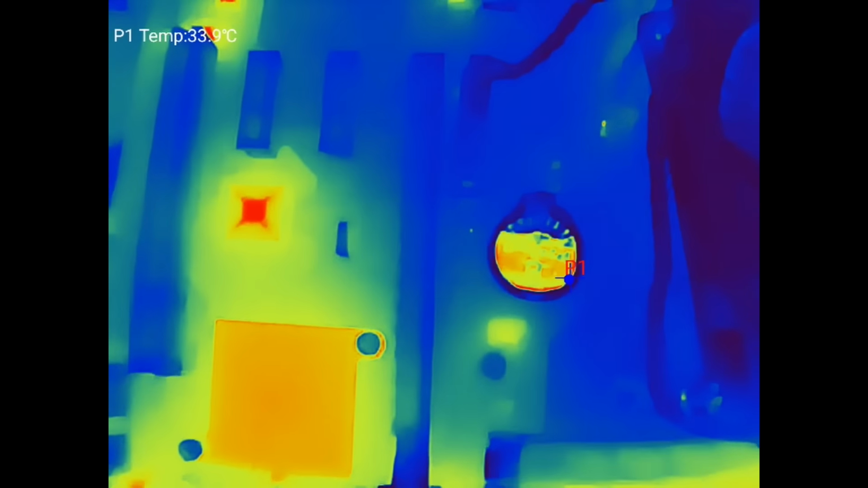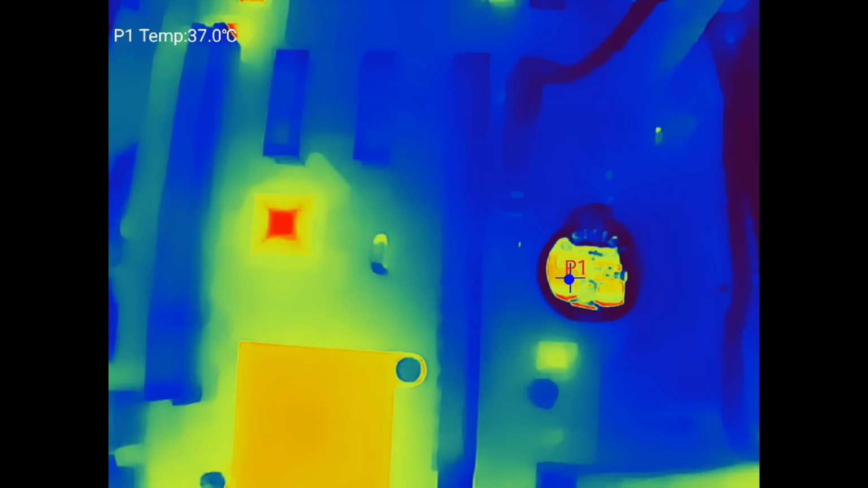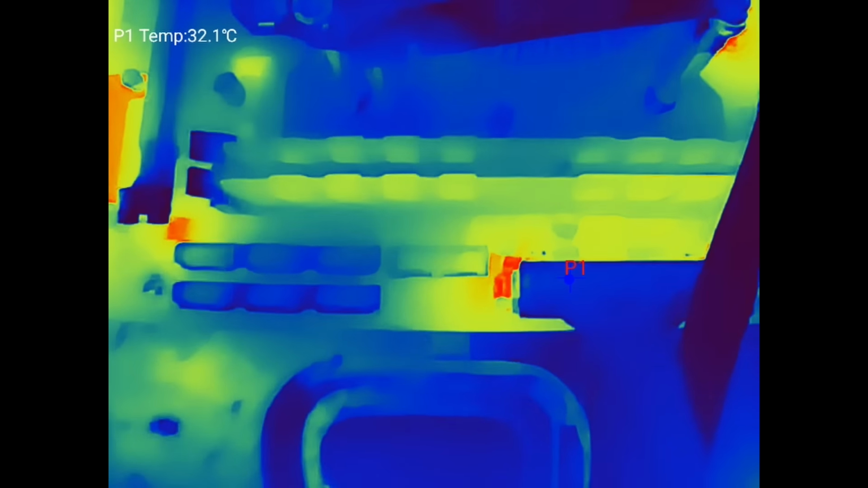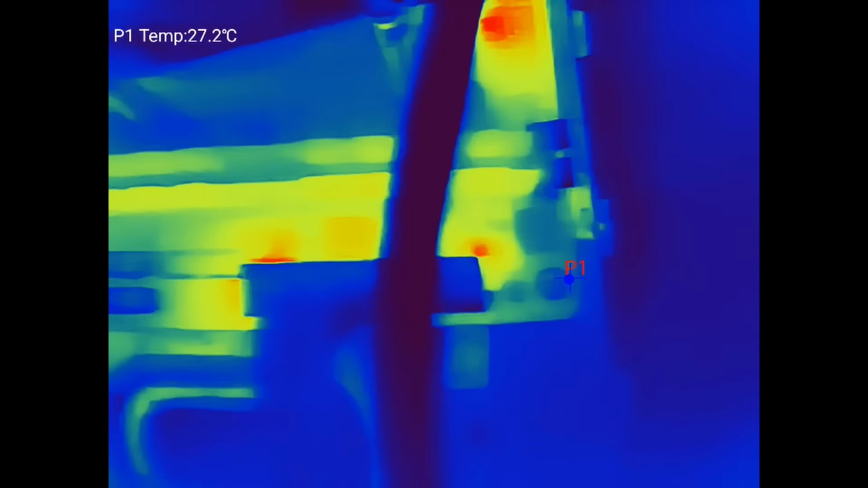You'll notice that reflective things like the CMOS battery always look warm. That's a very common thing with thermal cameras. Anything that's reflective will show as hot even though it isn't. And I think that's with all thermal cameras. So again, some more chips down here, 47 degrees. And we'll just go to the other side.